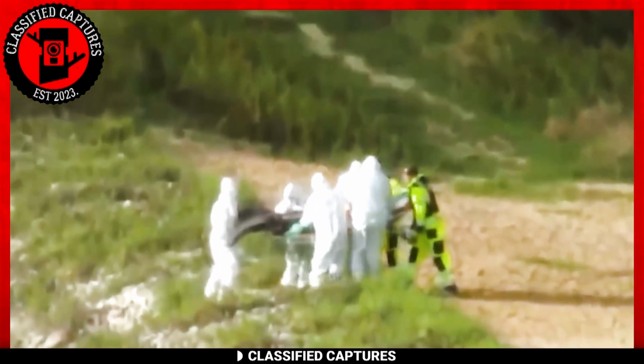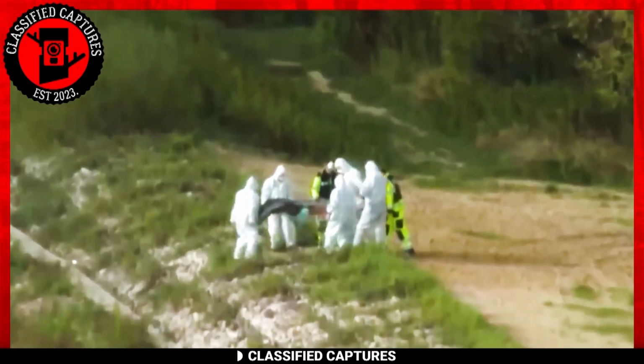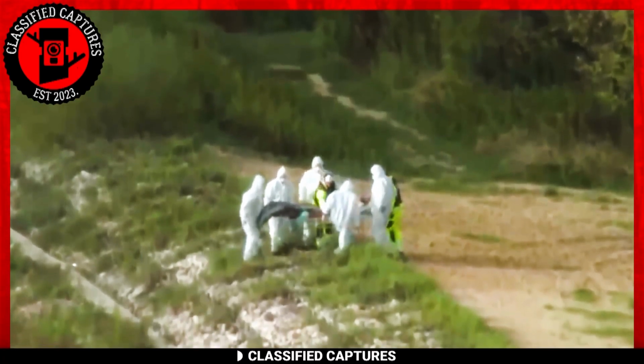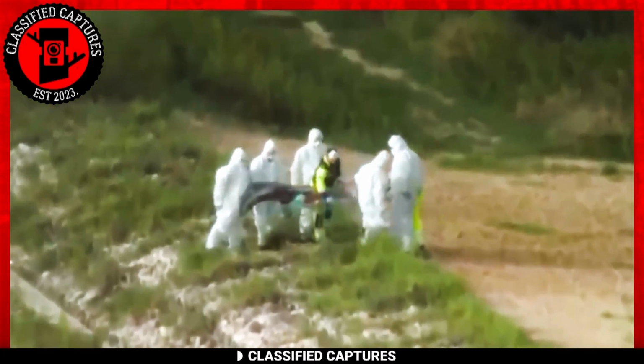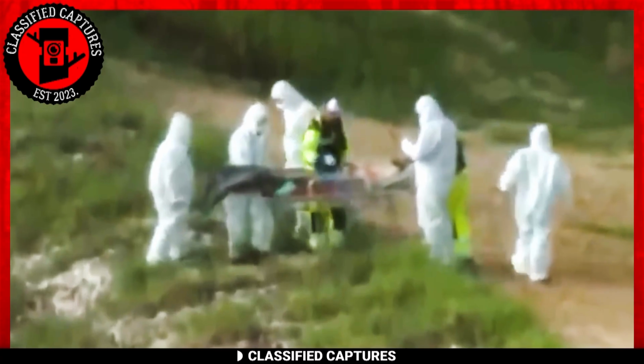Simultaneously, the individuals in white protective gear lift a creature from the ground, seemingly possessing a long, fish-like tail, and place it on the stretcher. The other 2 ensure that the stretcher is positioned securely, preparing for the creature's transfer.